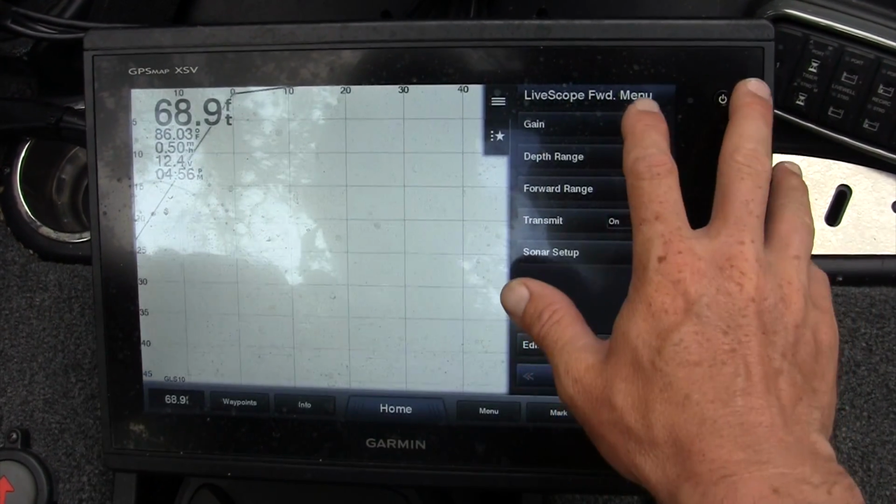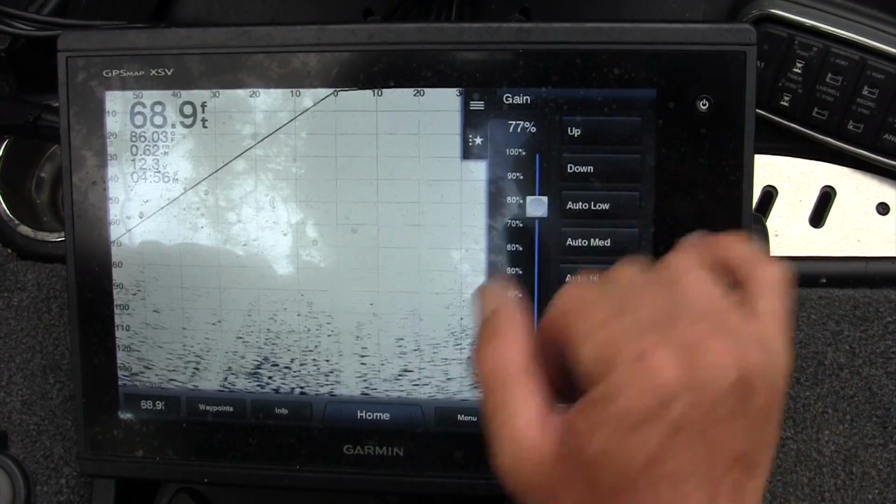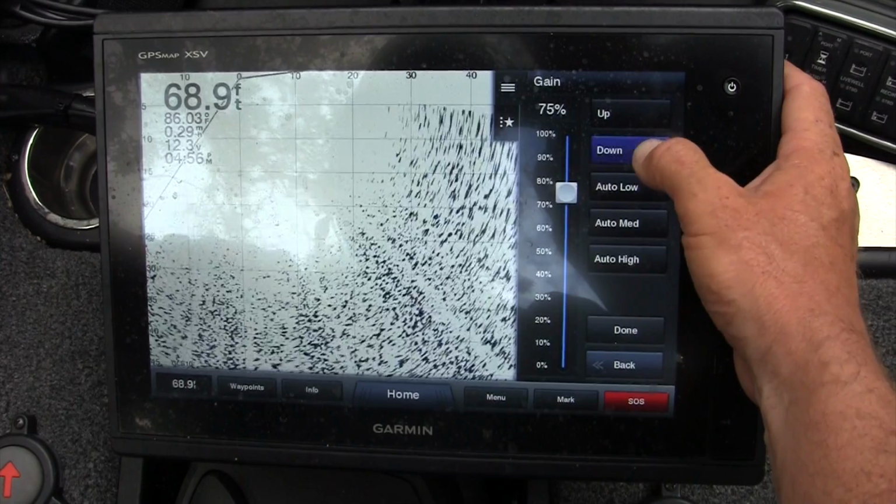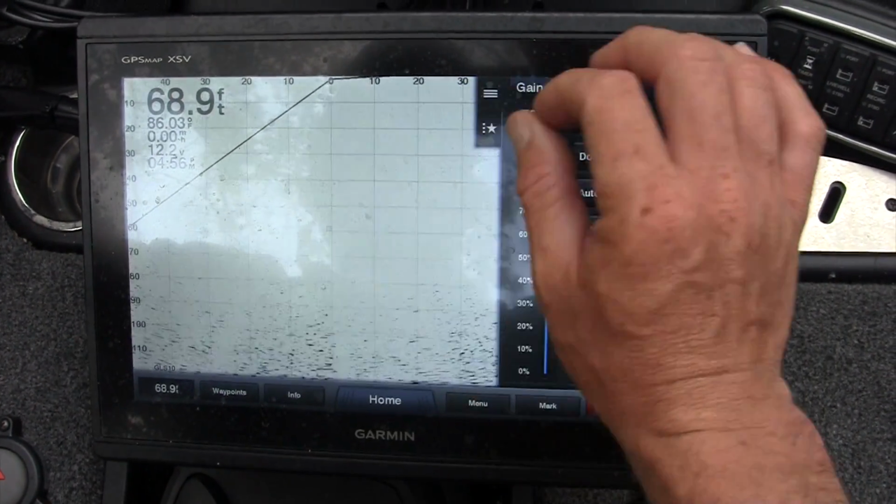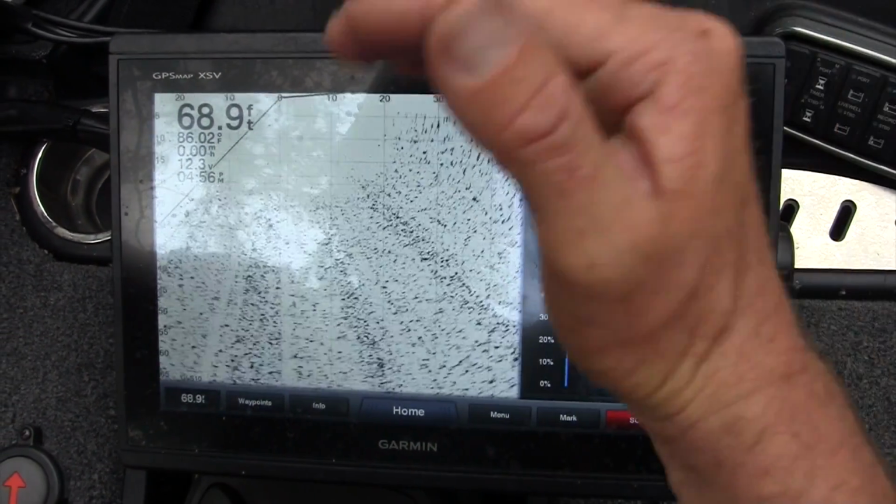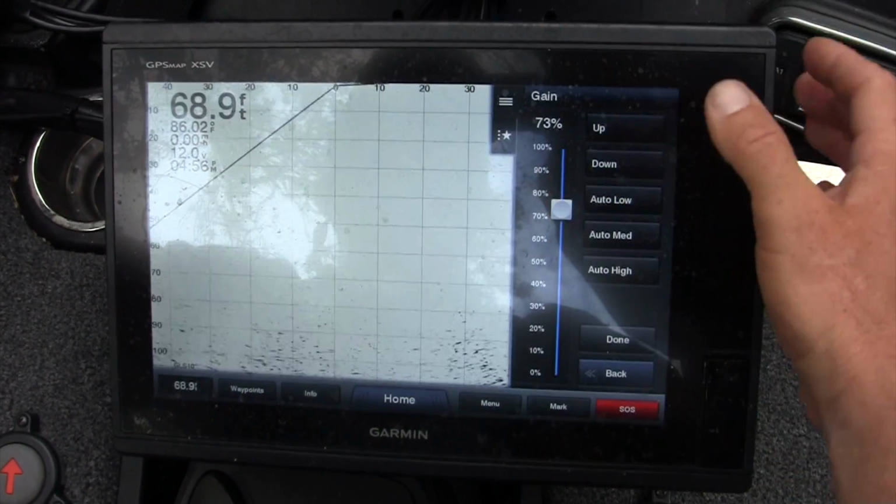The deeper the water, the more gain. Basically what I'm going to do is mess with that gain. I'm going to turn it up. A lot of times the more you turn it up, the more noise you're going to get. I'm going to turn it up to where I'm just on that verge of getting some noise, and that's going to give me the most sensitivity in each depth. So less gain in shallower water, more gain in deeper water. The deeper water you fish, the more gain you need.